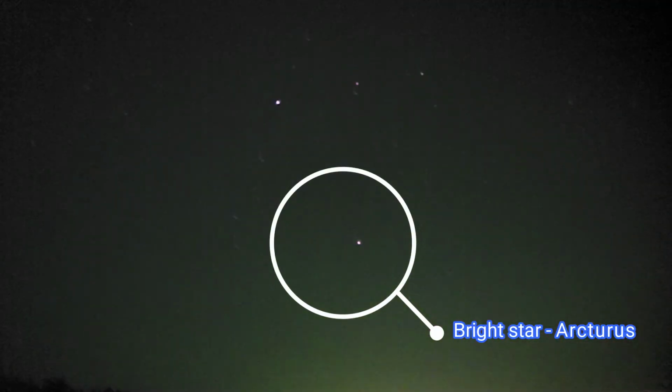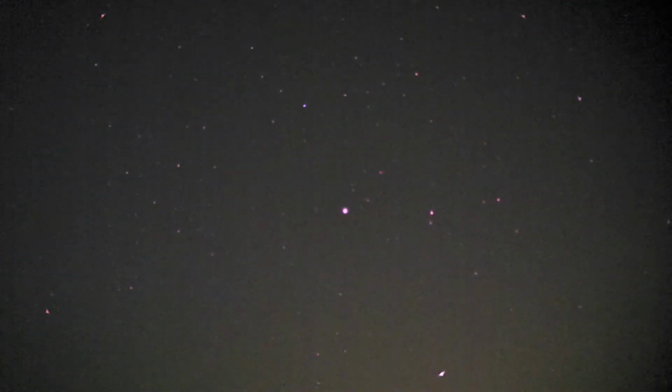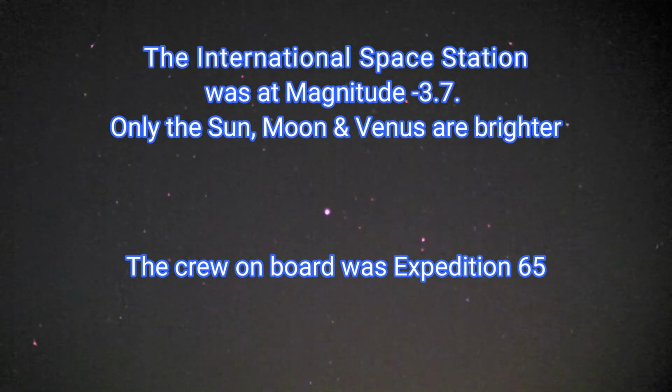Okay, it's ISS. It's coming over. Dead on time. Wow, absolutely gorgeous.